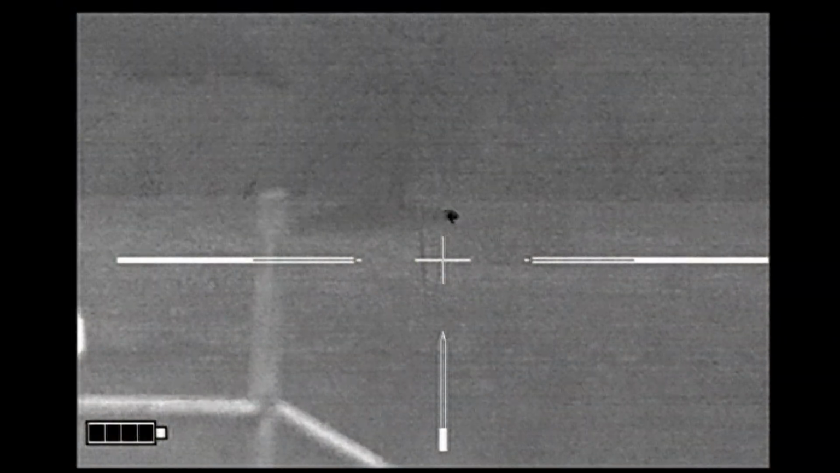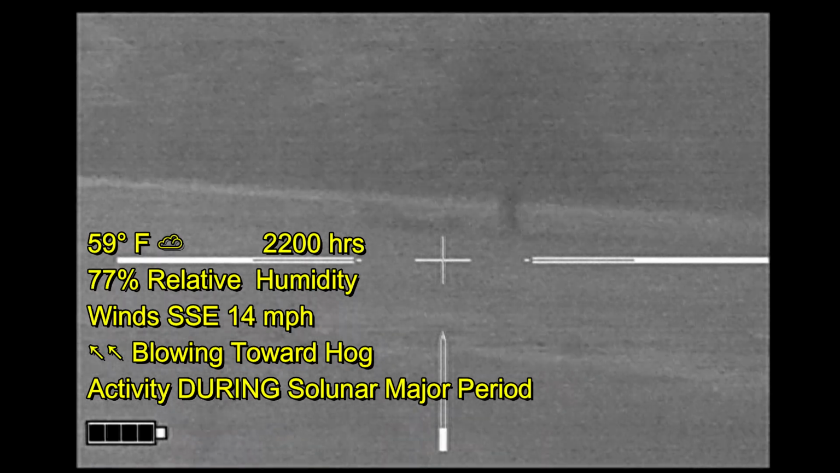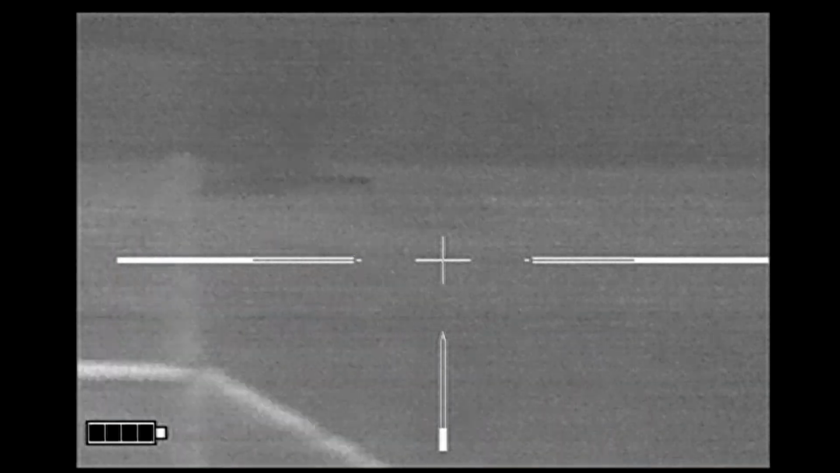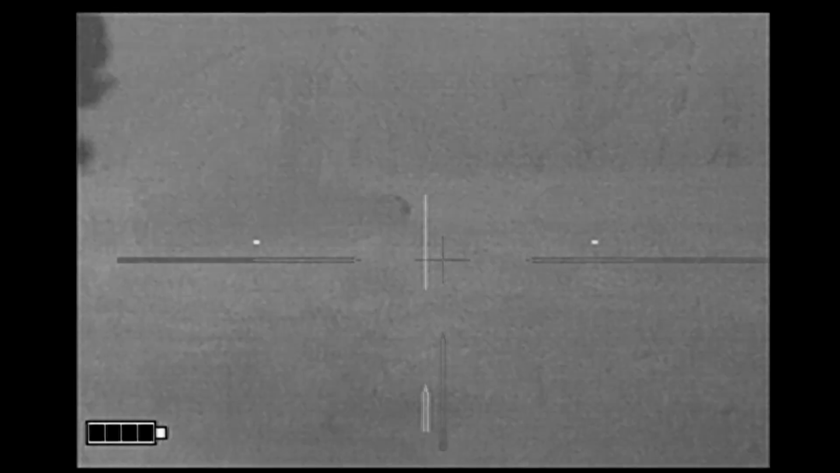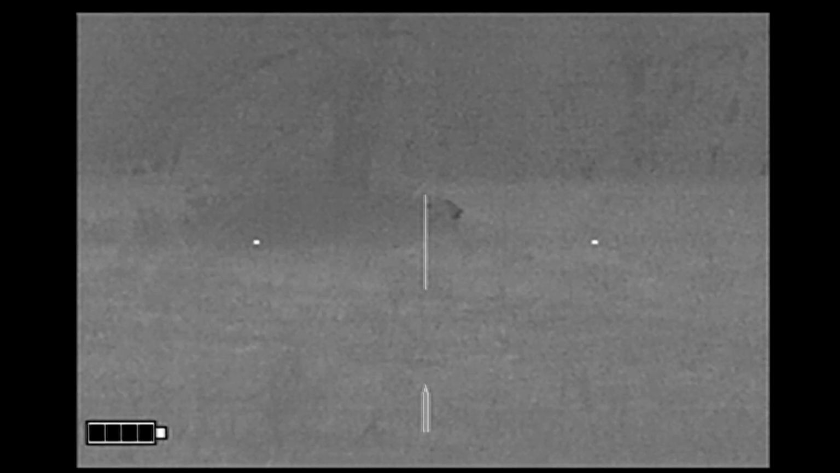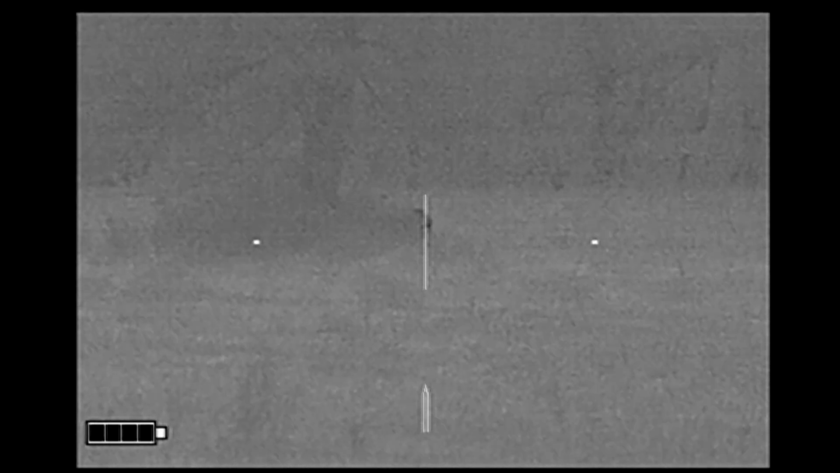And about an hour later, at the opposite end of the property, I spied this hog. Wind is blowing in its general direction, and I've got a fence in front of me, and I don't want to try advancing too much further than just the fence because of the wind situation. But as you can see, it's hidden behind some brush under a tree.